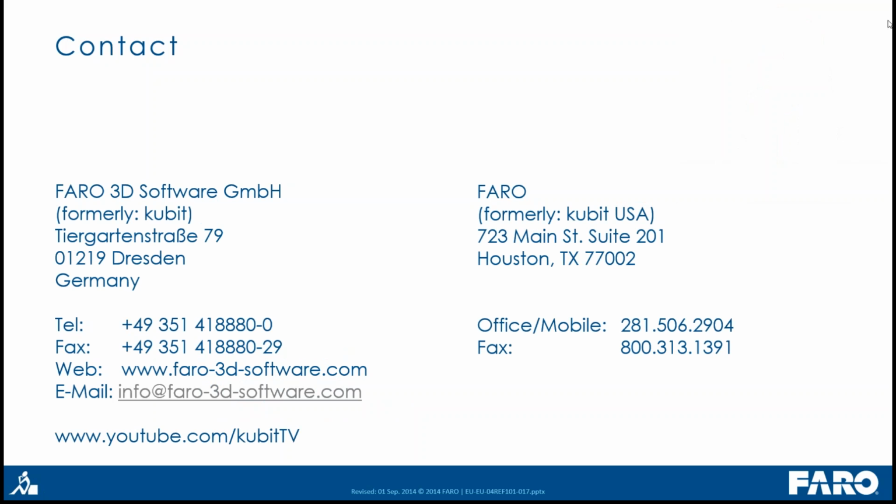As far as cost, it of course varies based on where you are regionally. In the U.S., for example, it's somewhere around $3,800, but that price can vary based on exchange rates and all that good stuff. So as far as licensing, it works just like all other Qubit licensing.